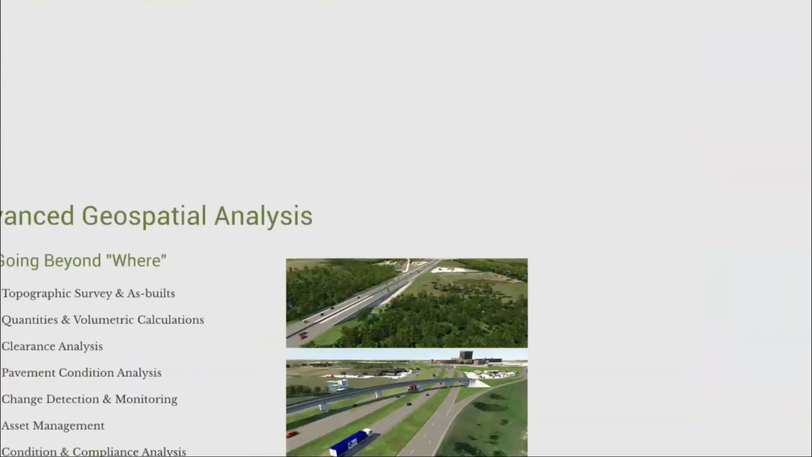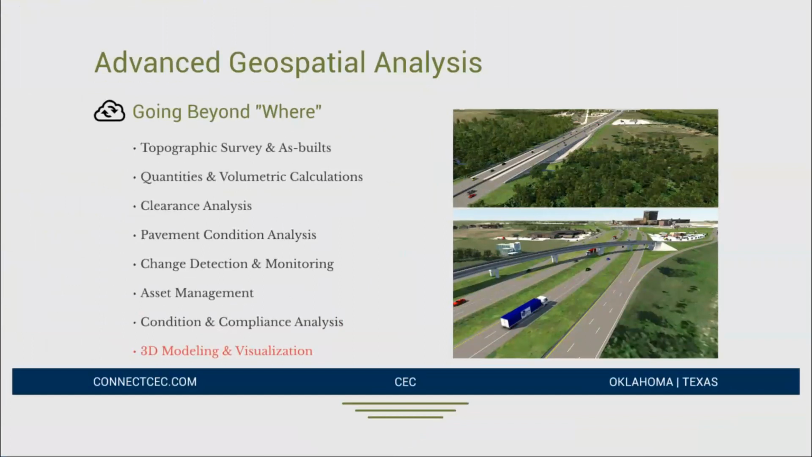And the last thing I'll talk on here is 3D modeling and visualization. So from the very beginning, I said I come from a very engineering-focused mindset, just because that's the world that I live in. And so from a preliminary design perspective and an engineering design perspective, engineers are being asked more and more to have more of the process done earlier on in the process.